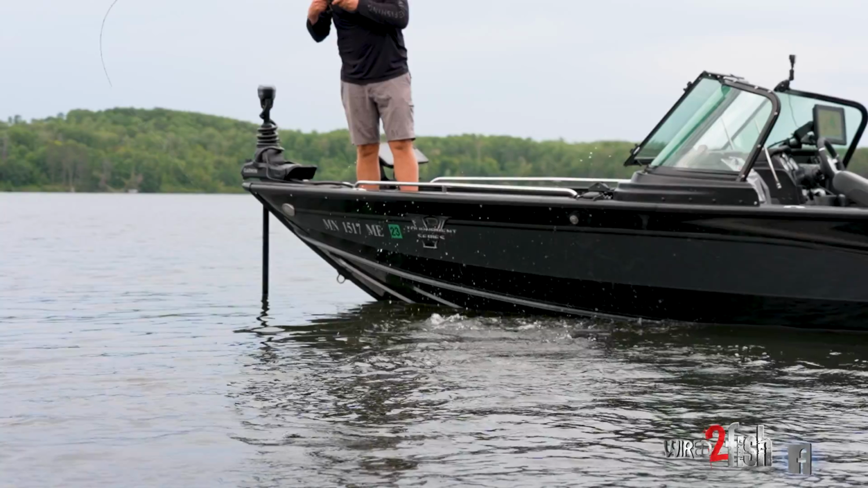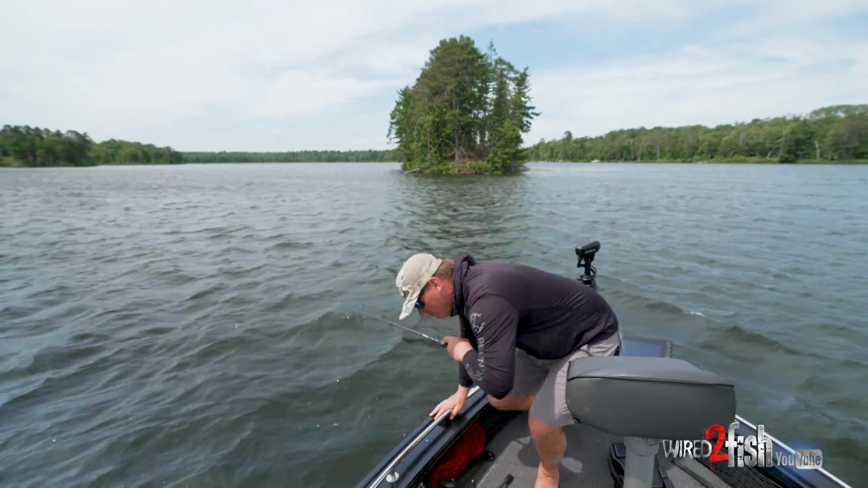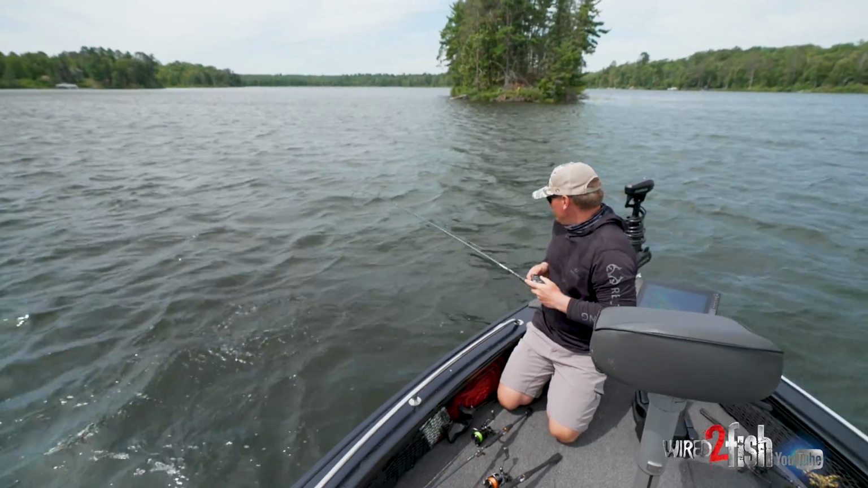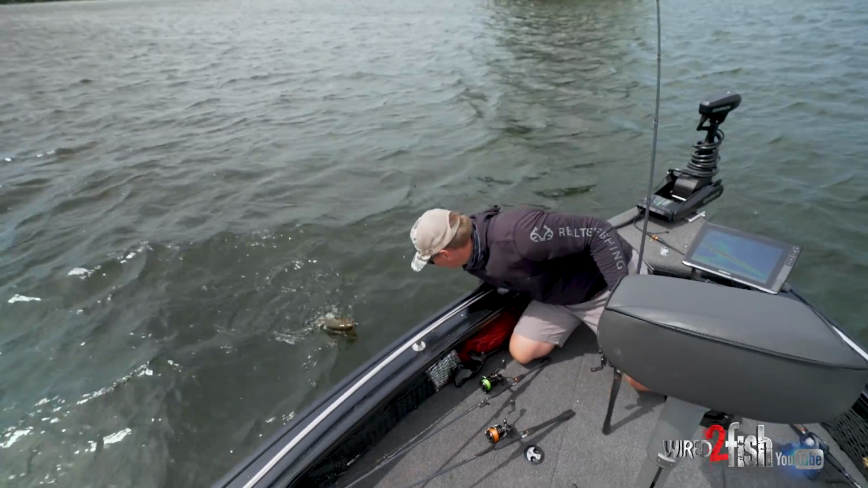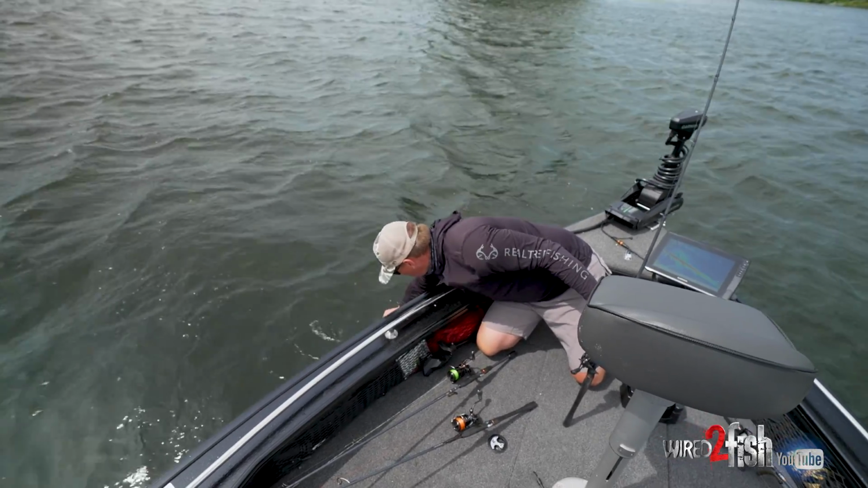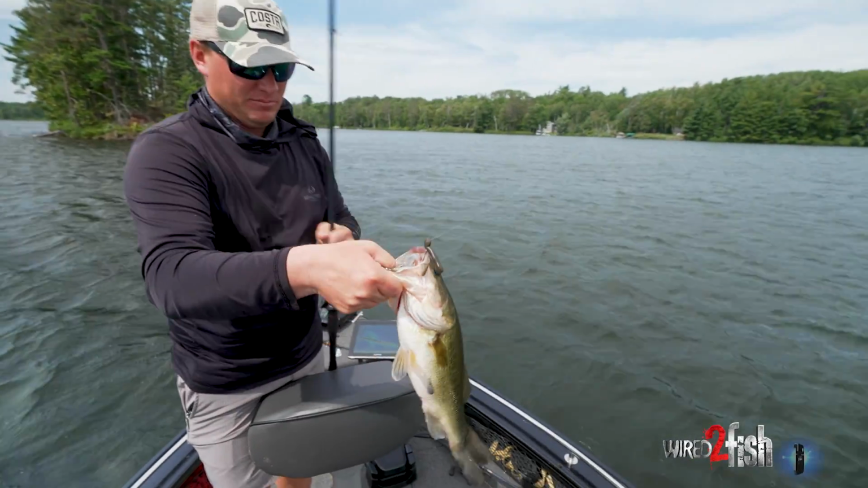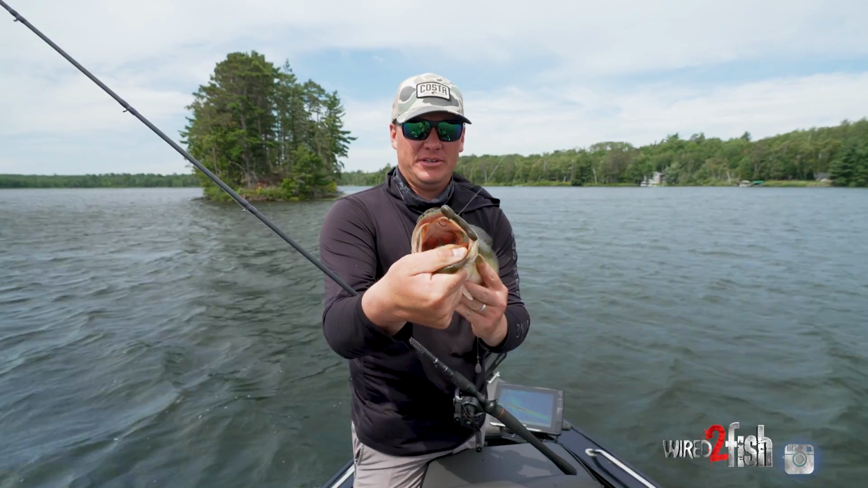That one jumped all over it. Switch spots a little bit. Come here, you. The old red line has got him wrangled. Right in the roof of the yap there.